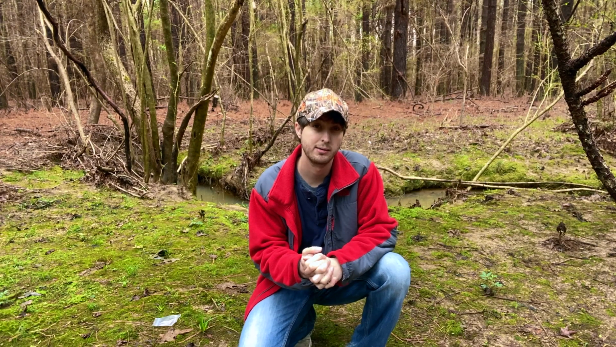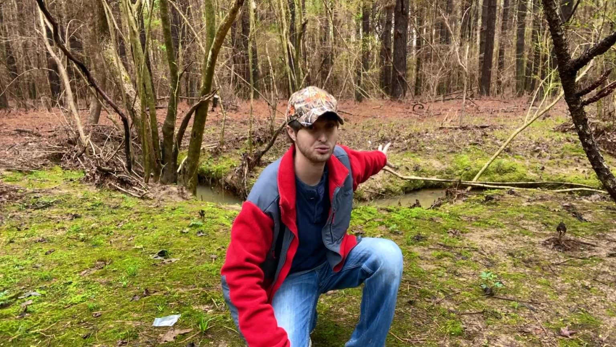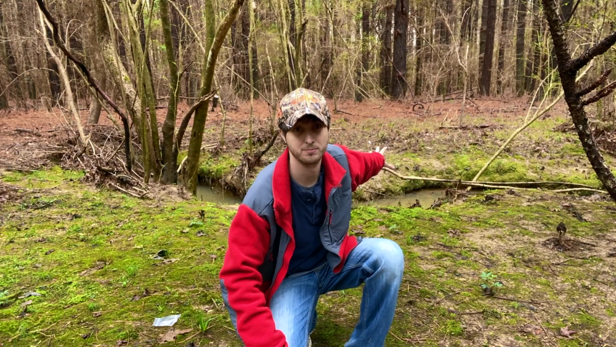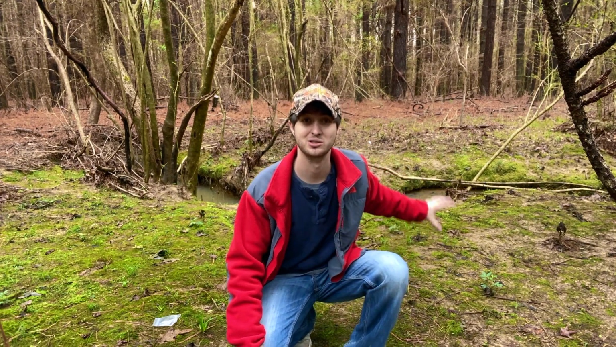But in this little area, I'm still in the regular swamp area, just in a different location. I've been seeing a lot of tracks, mostly deer, but it is a water source, so everything drinks water. Every living creature drinks water, so it's a good chance we're going to catch other things in this area.